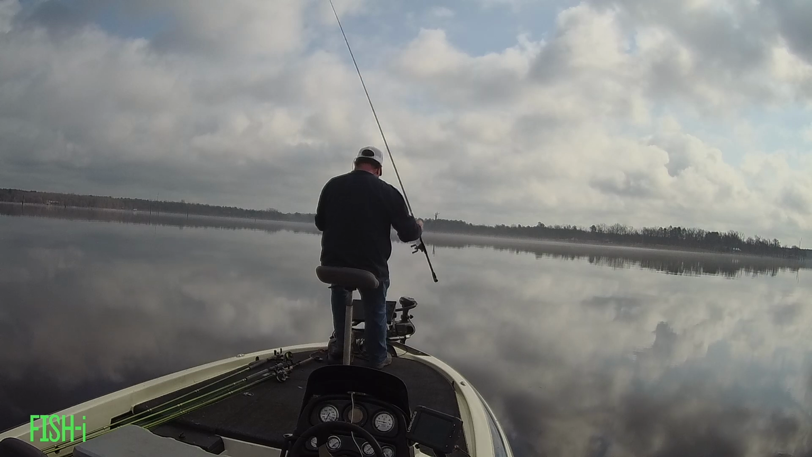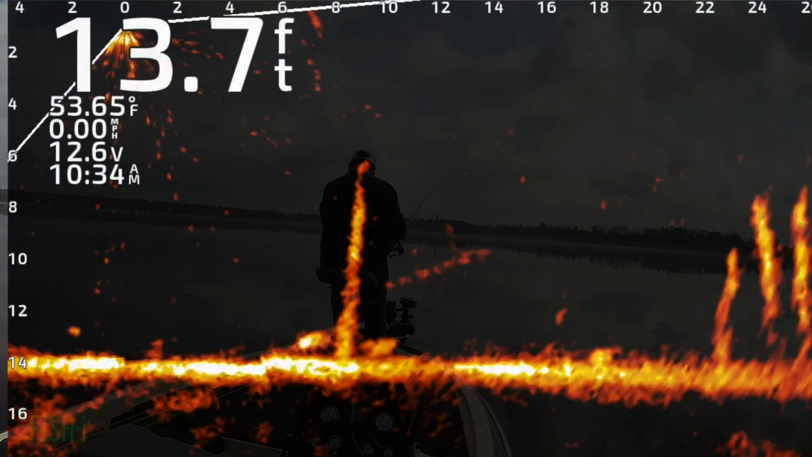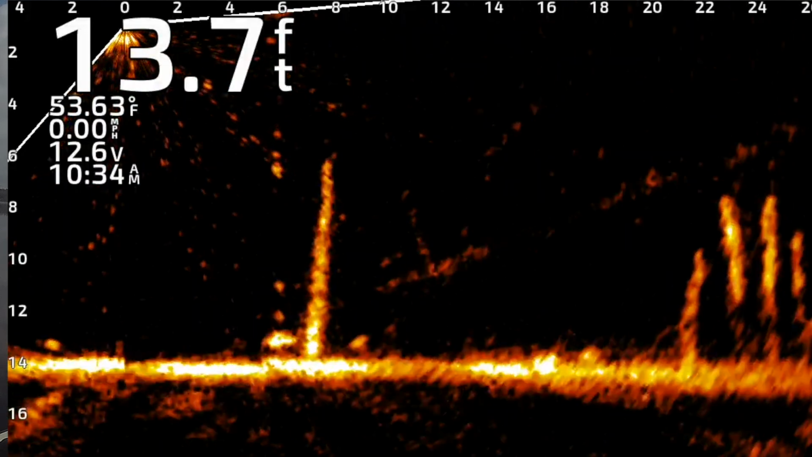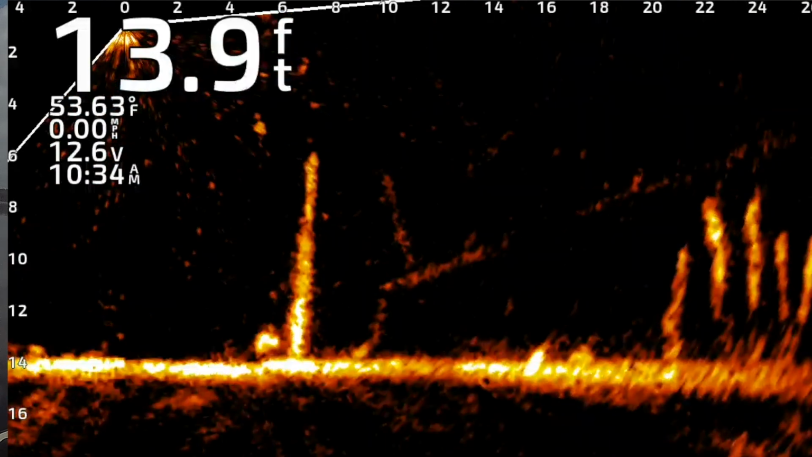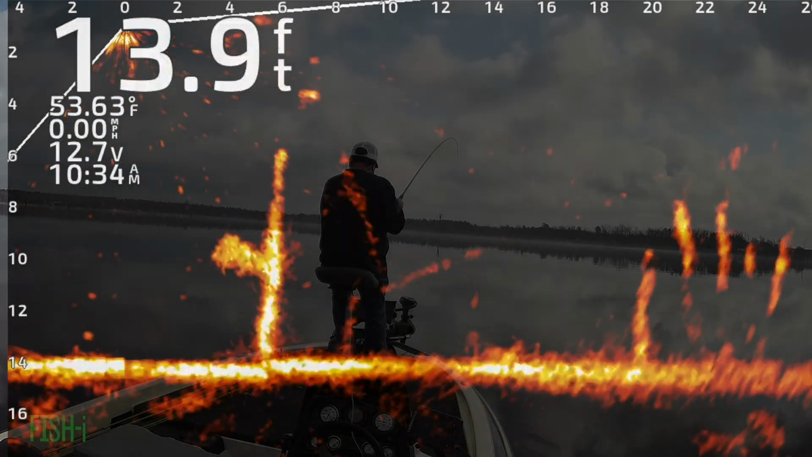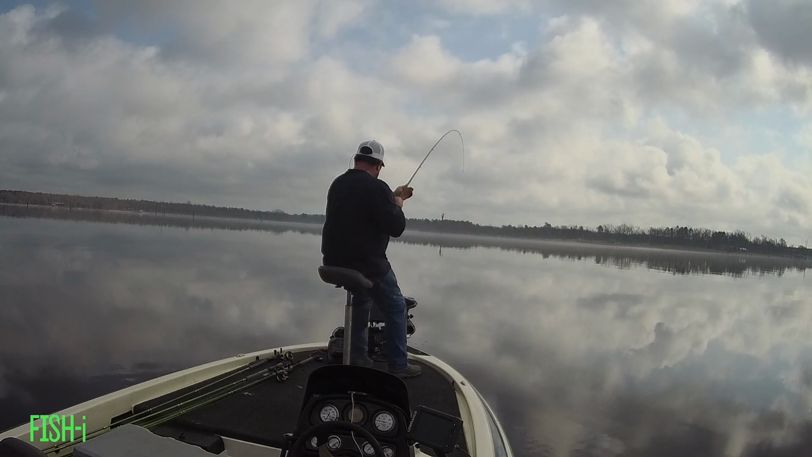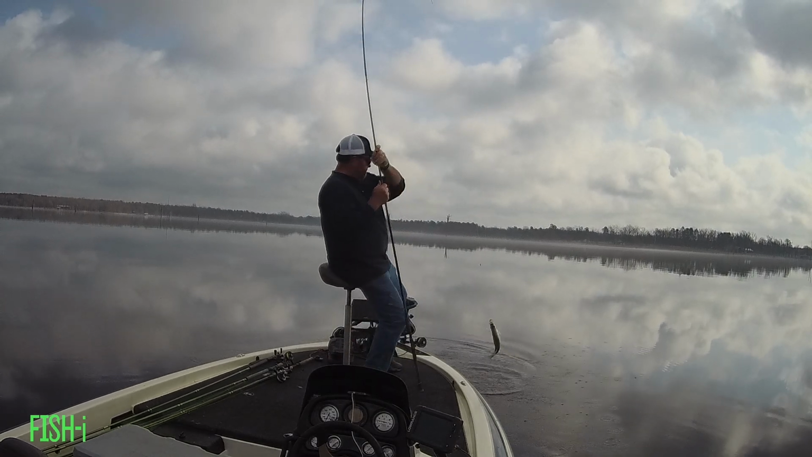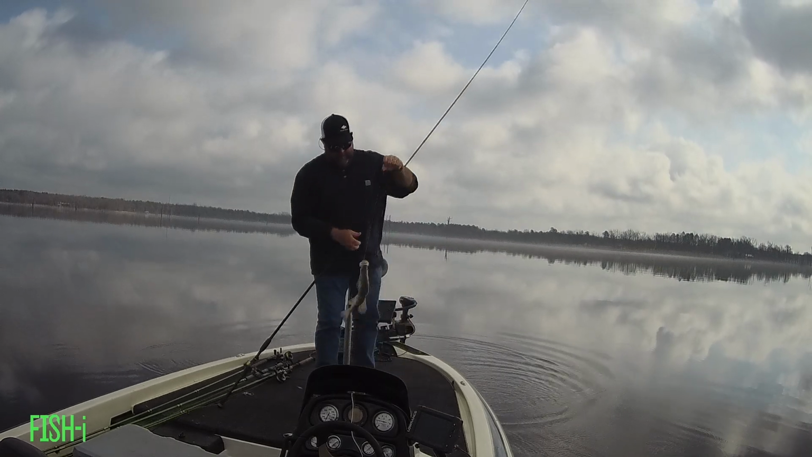It's very calm right now. I had to just ease real quietly up to this one. He's a pretty good fish sitting at the base of that tree. He hit it like he was supposed to. I wish they all did that. That's a bandit.